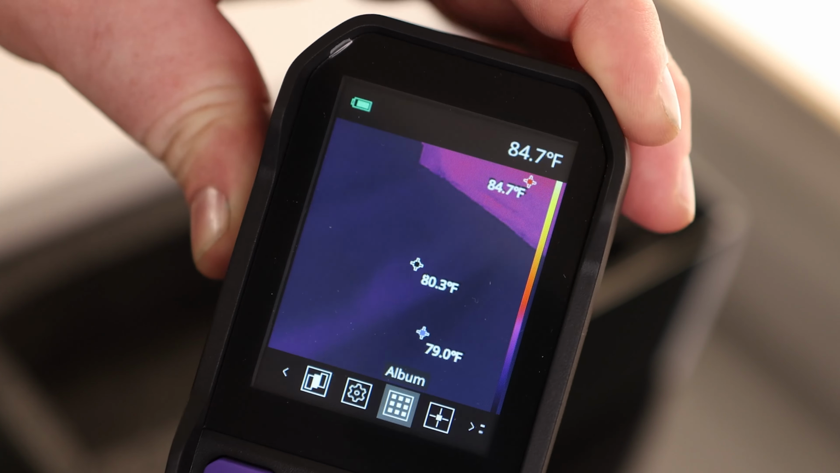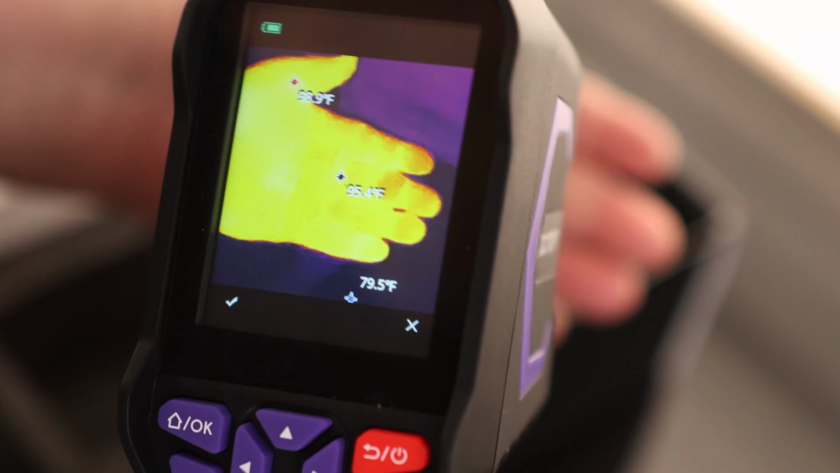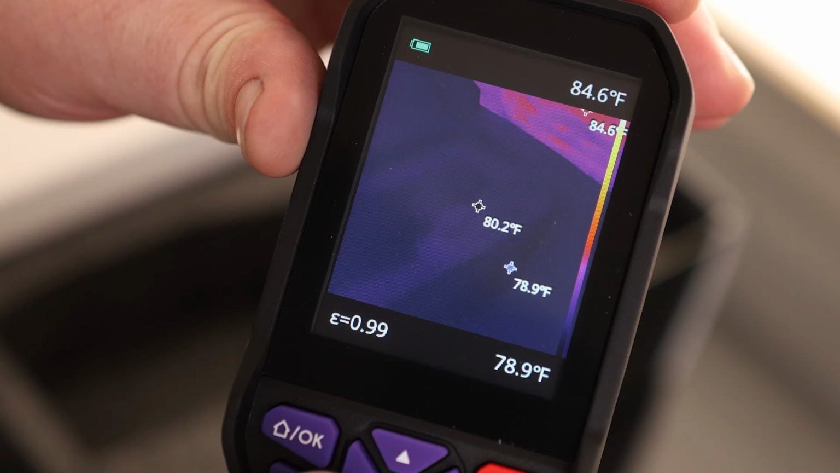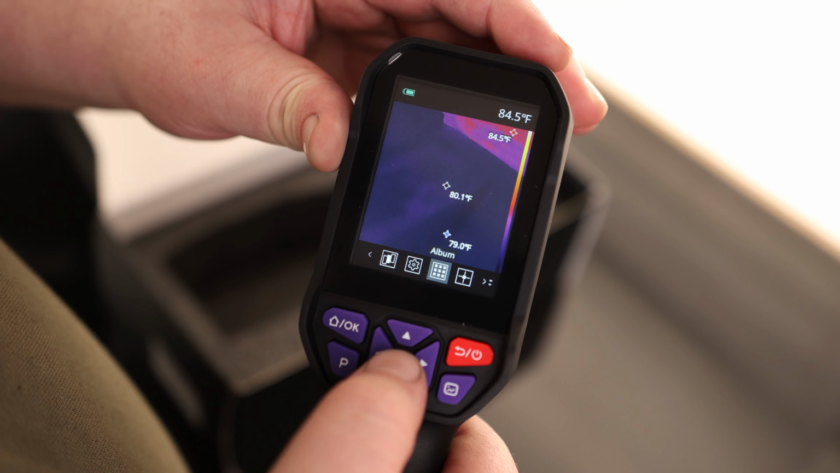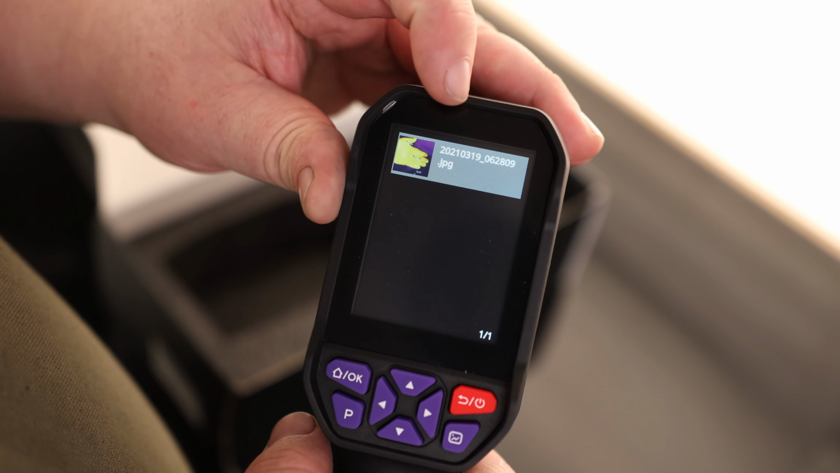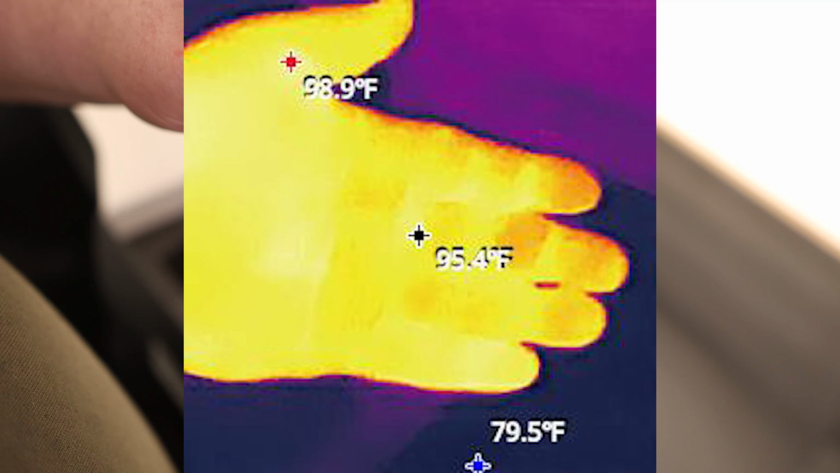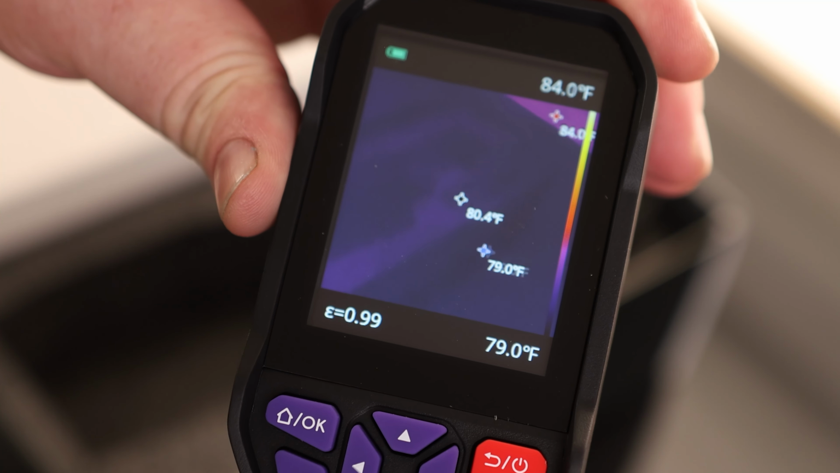Then we got albums. So if we were to press that trigger, that will take a picture for us. We got a check mark right there. We'll hit OK. So let's go back to album, hit OK. And we can see right there we have got the picture of our hand that we just took. So if we ever need to take a picture of something, we need to go show somebody, we can do that. And then back to measurement. So nice and simple.